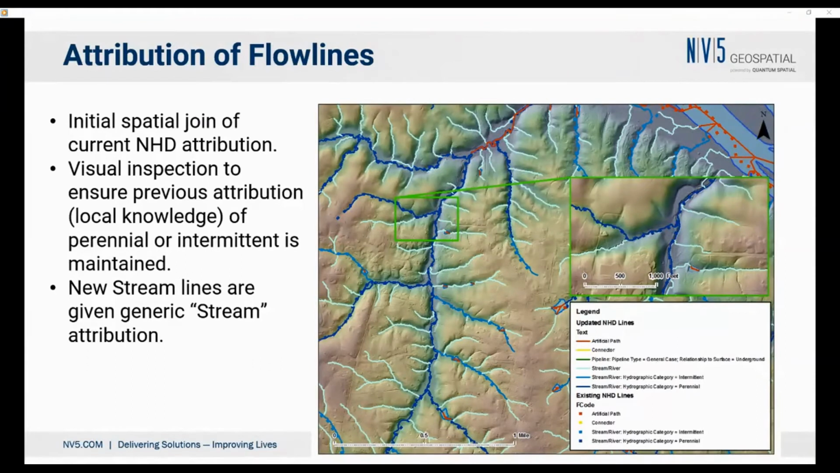Once we've brought together all this information, we then bring the attribution, as I mentioned before. Wherever we can, we'll bring attribution from the existing NHD. We will also bring in information from local knowledge where possible and from visual inspection. Many of the streams that we're delineating through this method do not have information associated with them, and so are often provided with a generic stream attribution.